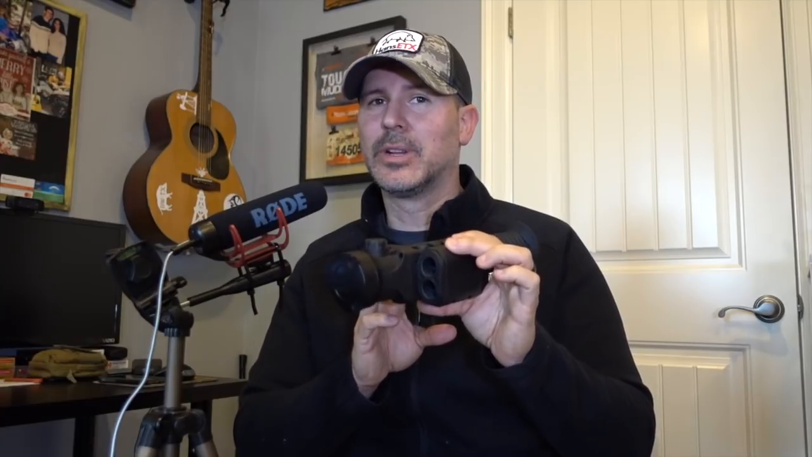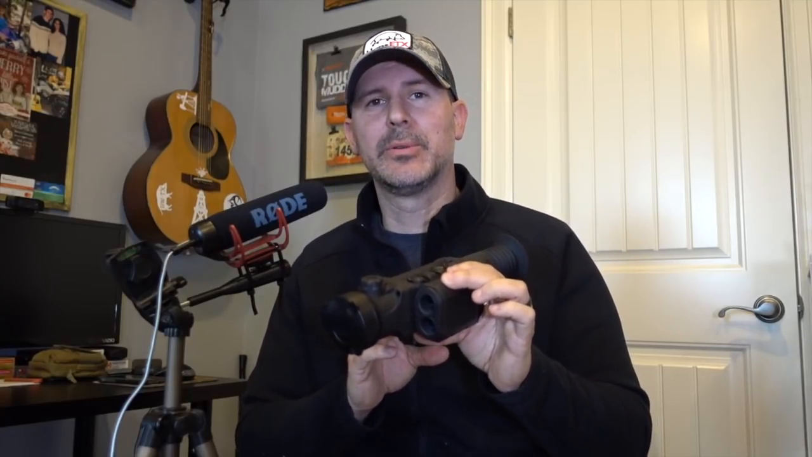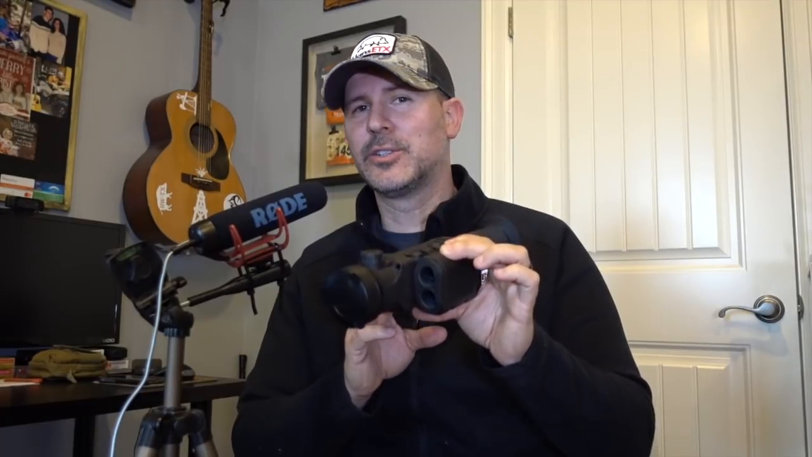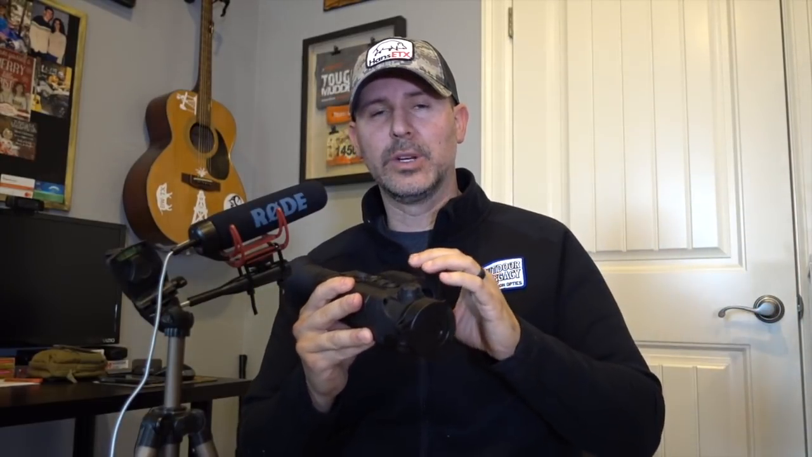And now with that LRF unit, Pulsar has really listened to the consumers out there, because there's a lot of people that were asking for some type of LRF or a laser rangefinder to be mounted on these, integrated into the scope. So the change that I noticed and the improvement from the demo that I had that was not even released was now in scan mode while the box is up where you're scanning the ranges.